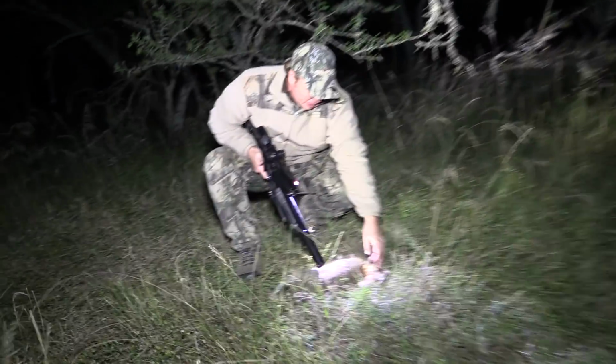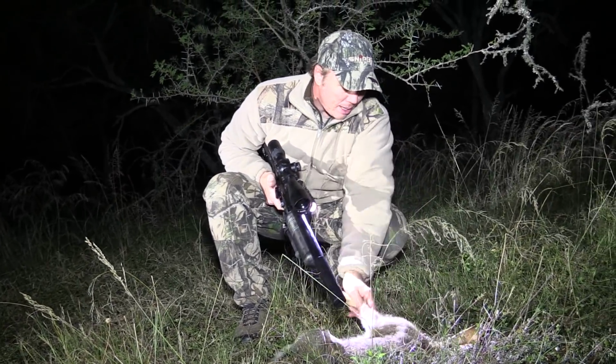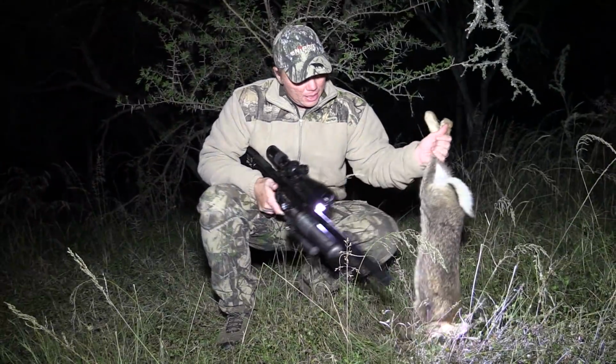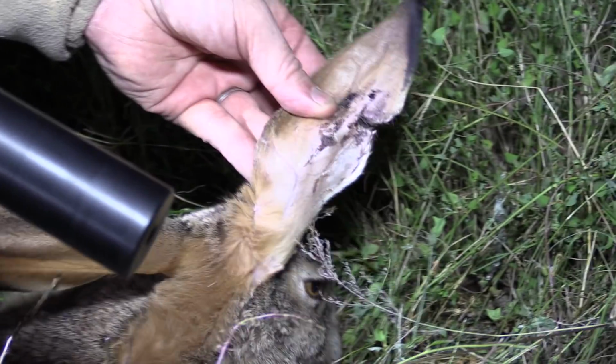Shot. Nice headshot. Lovely scrub here. Another one for the evening. Like I said last time, nice long ears, and look at that. Looks like something had a go at him.